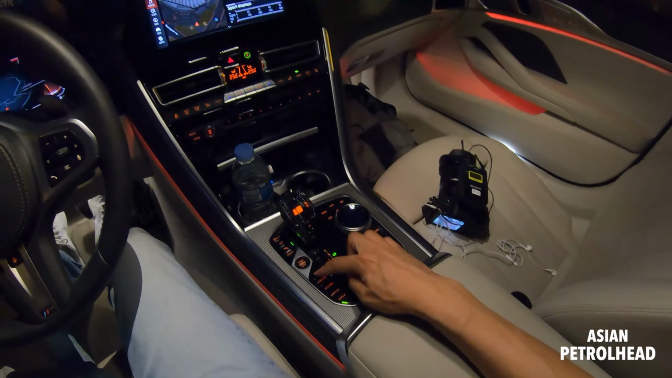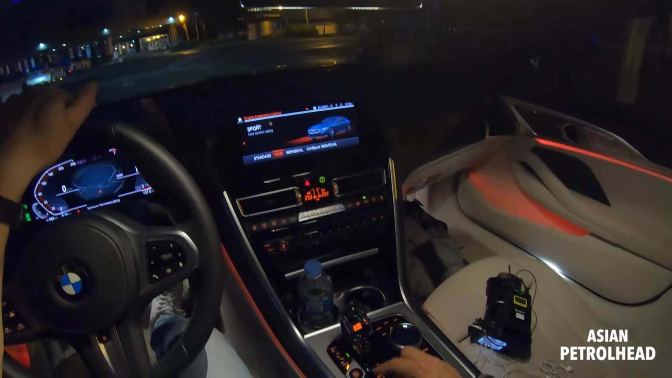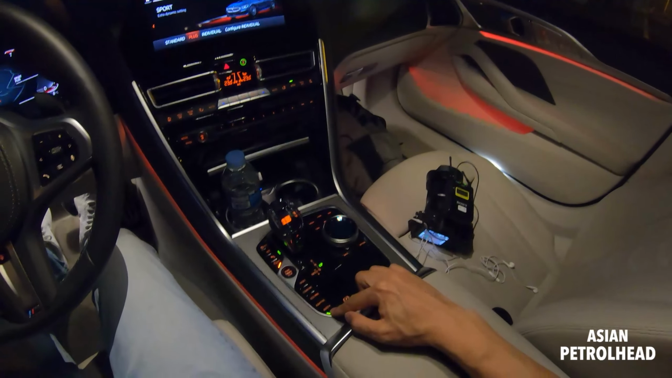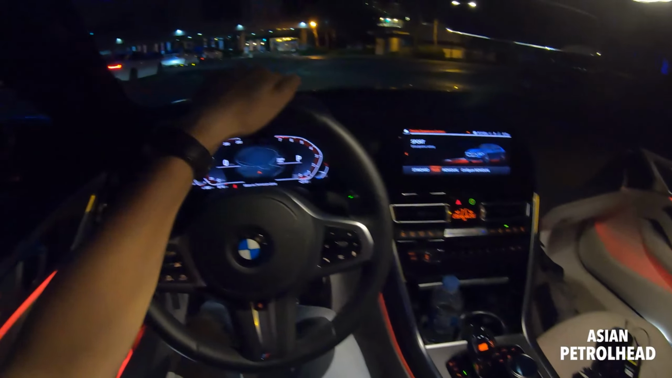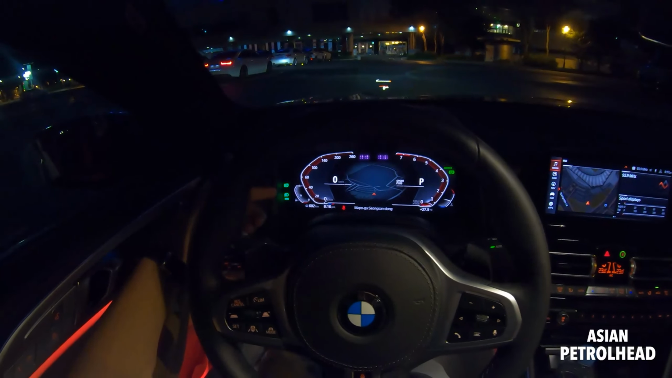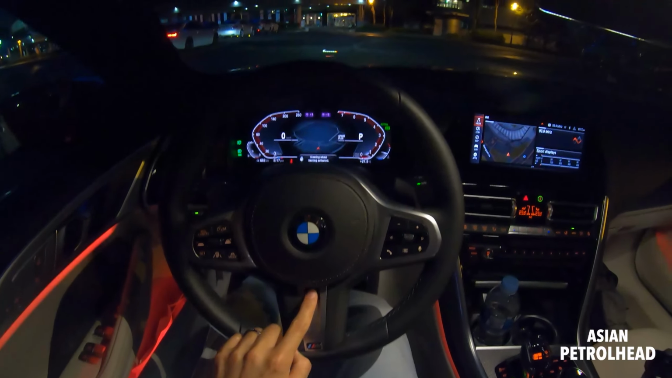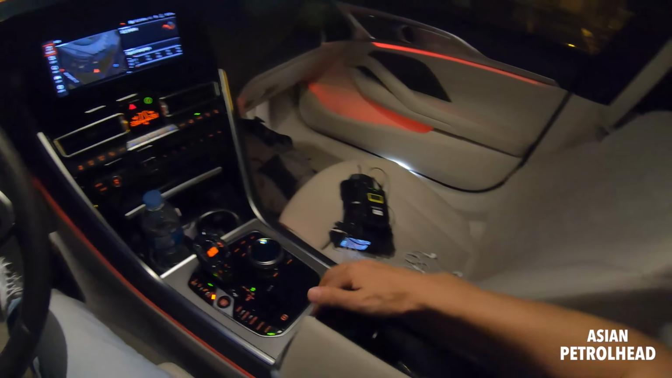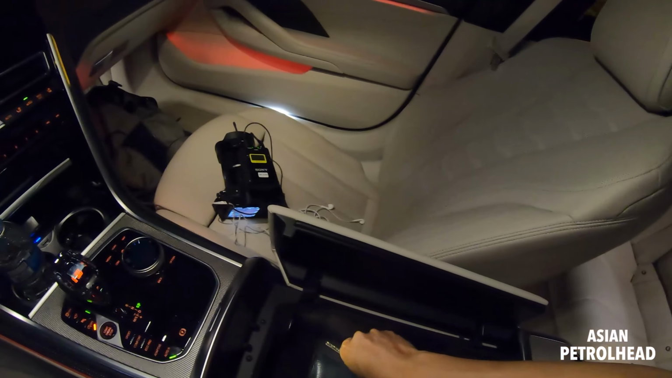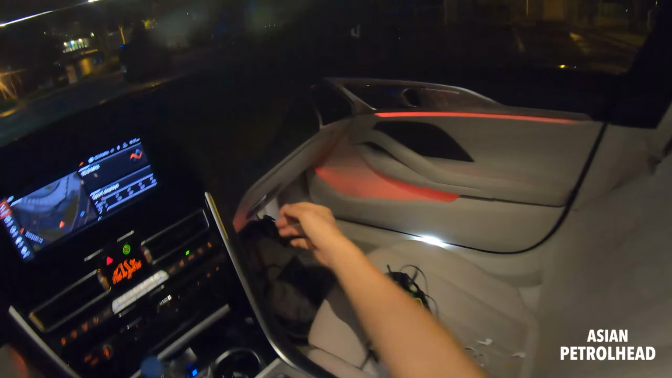There's also sports plus mode, individual. So we're gonna let you hear how she sounds. Auto hold. So auto hold right there. So auto high beam, with the laser lights, hopefully I'm going to show you. Heated steering wheel, and you know, some compartments here. I guess that's your spare key. I don't know who left it there.